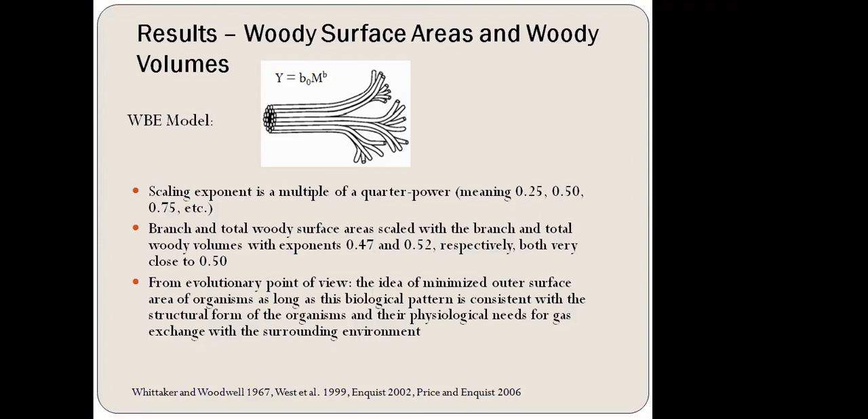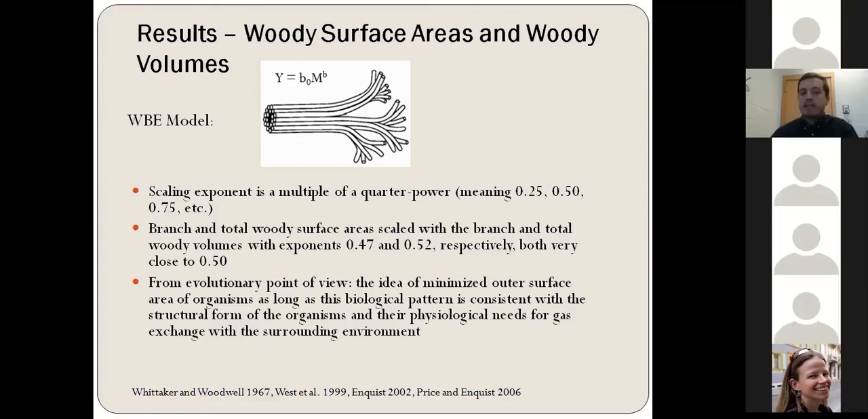Now, from an evolutionary perspective, this underlines the idea of minimized outer surface area of organisms, as long as this biological pattern is consistent with the structural form of the organism and their physiological needs for gas exchange with the surrounding environment.